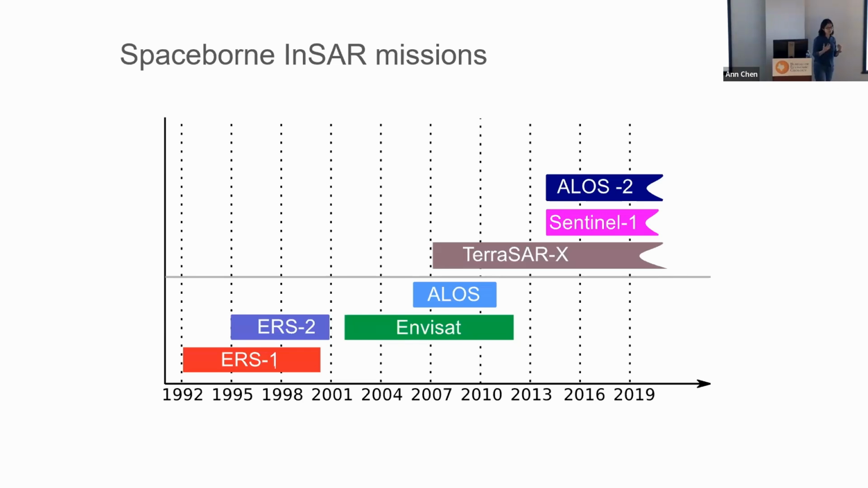Once NISAR is launched, we expect another dramatic increase in data volume and data quality. Also, because it's a NASA-led mission, the mission budget is over $1 billion, so once the data are available, there will also be a research program to maximize the mission impact and utilize the mission. We anticipate this is a really, really good time for InSAR research.